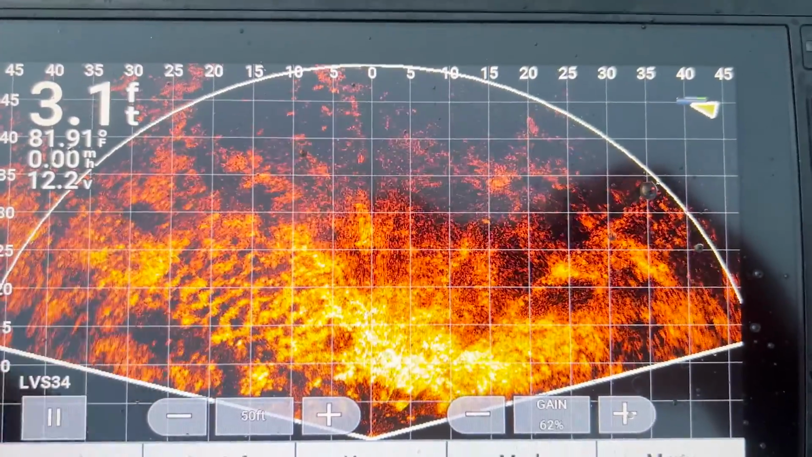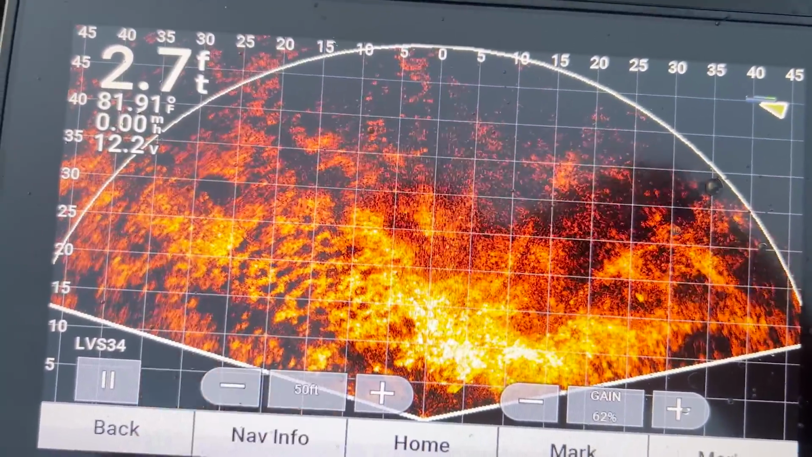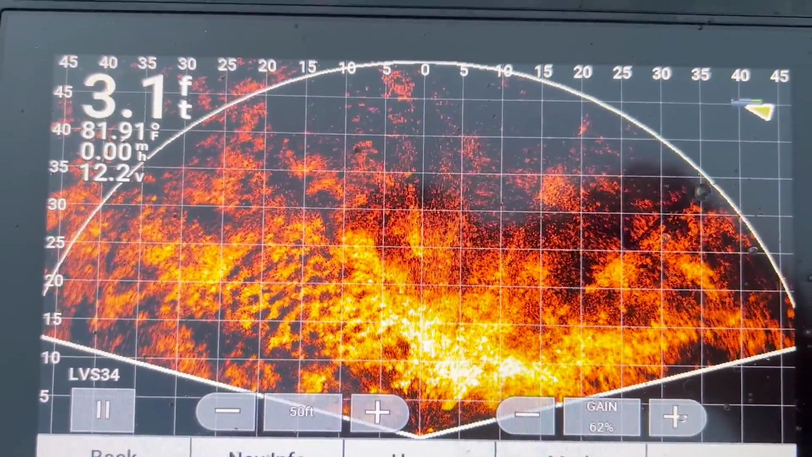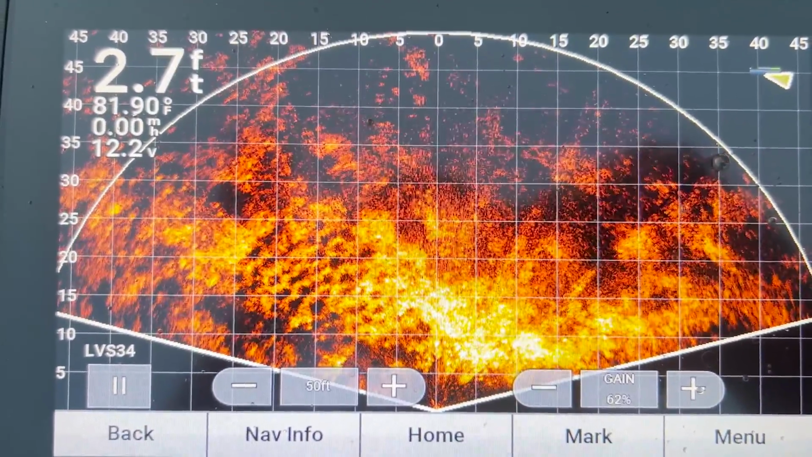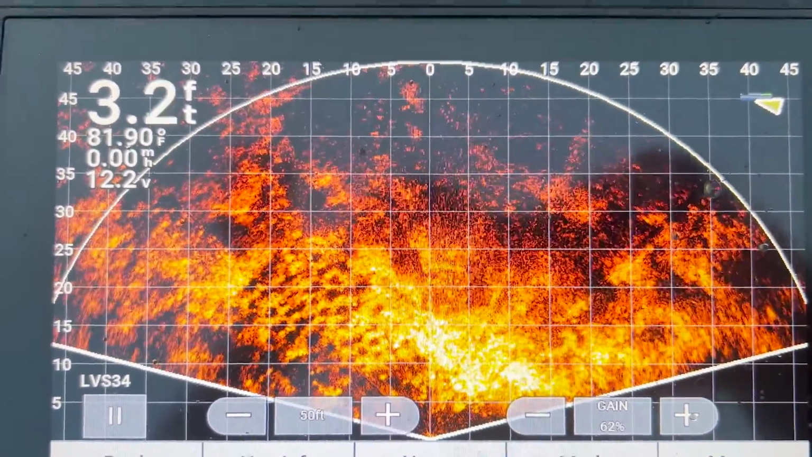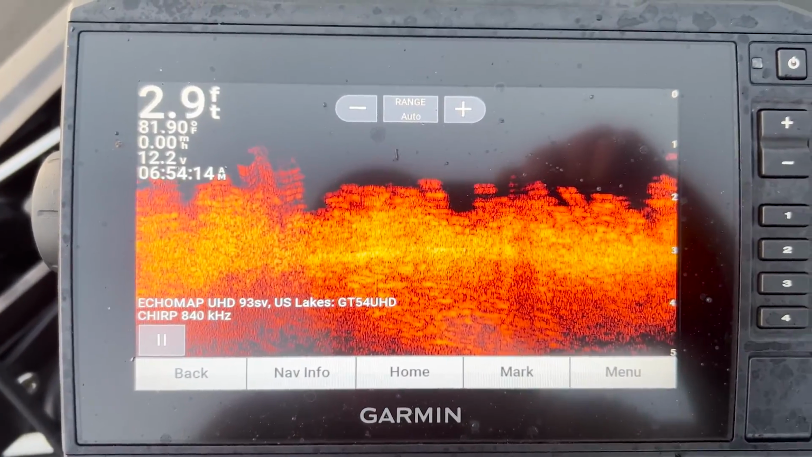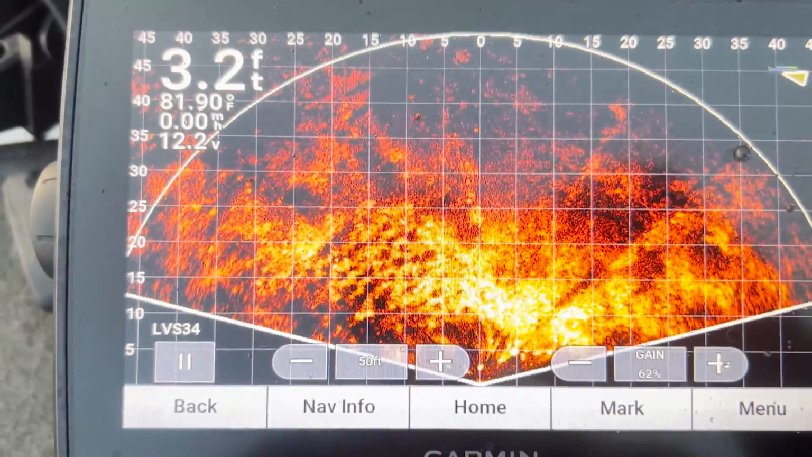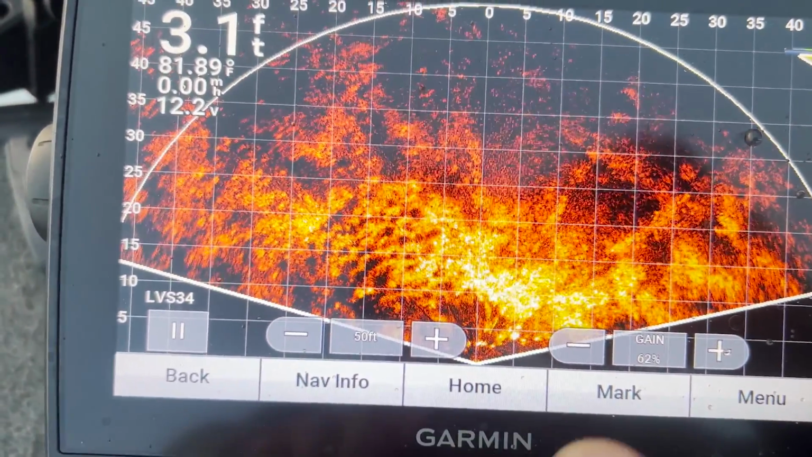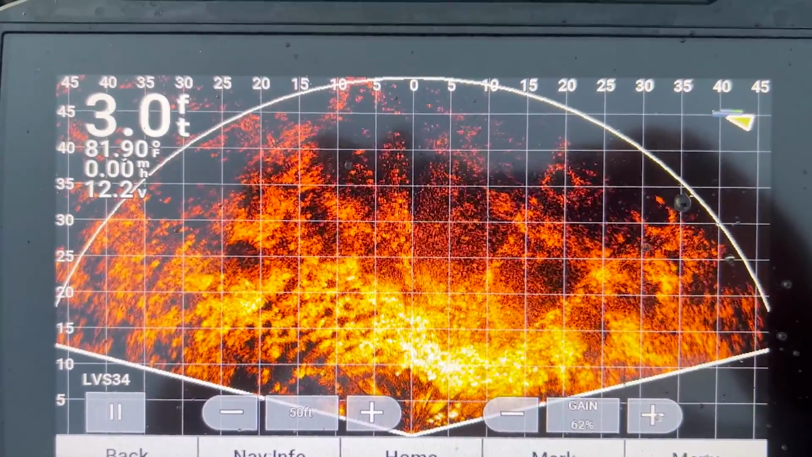All right, so this kind of thing is what I'm targeting, these beds right here. I think these are bluegill beds. So that's kind of what I'm looking at. And I should also point out that I am doing it in conjunction with my down scan up here. You can see I'm in a grass flat area. That's what that is down there, just grass. But you can see the fish swimming around there and the bluegill beds that I'm targeting.